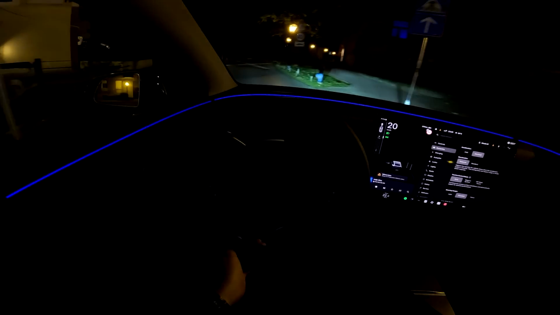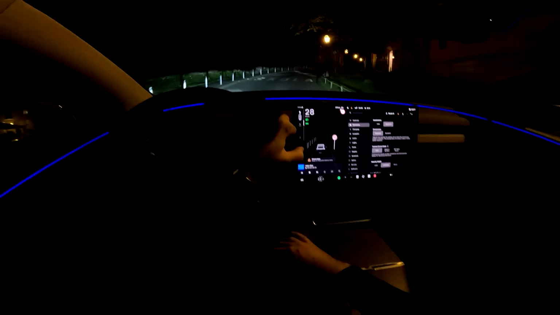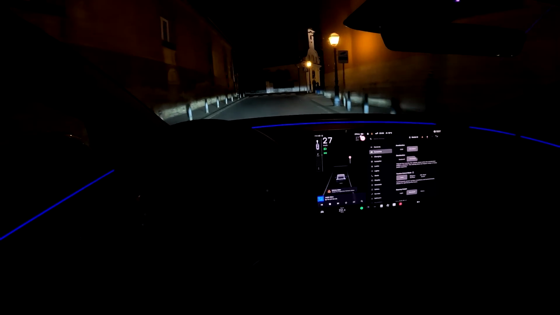So this adjusts how the vehicle slows down once you release the throttle. I currently have it on reduced, and on standard it would be more braking when you go off the throttle.